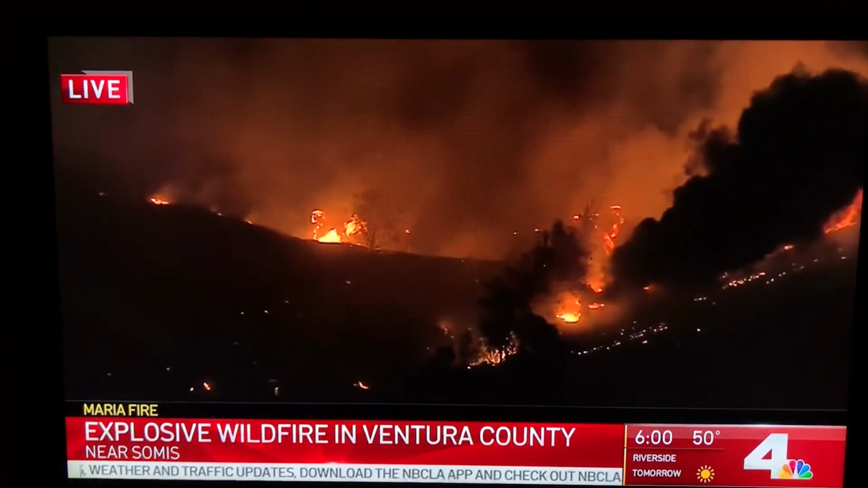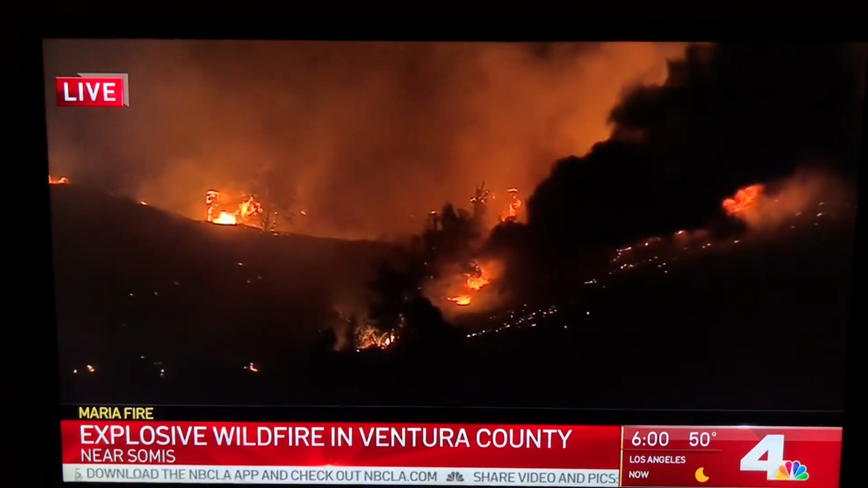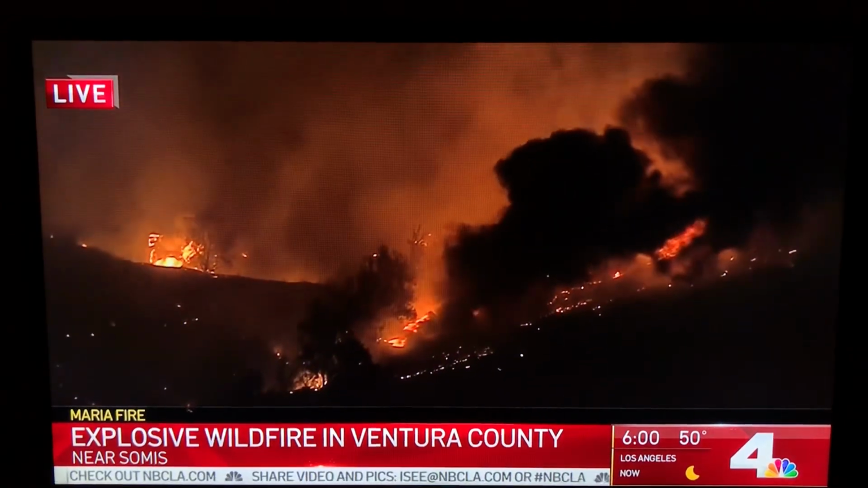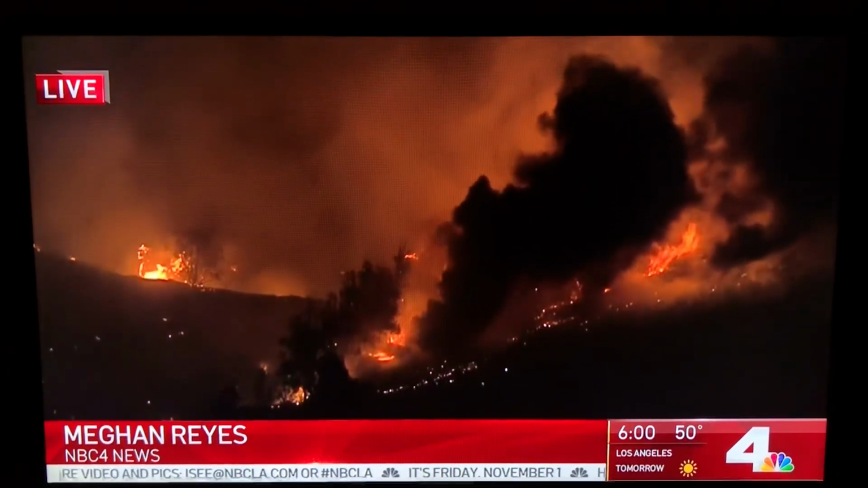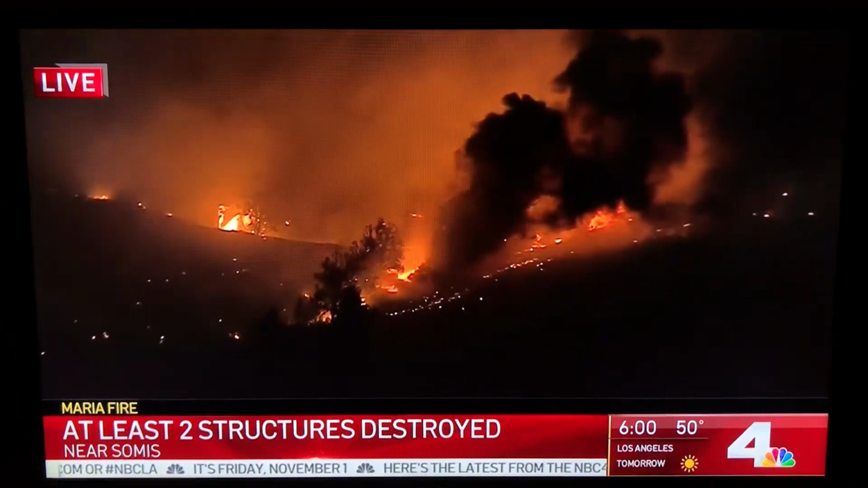And we want to get right up to Megan Reyes. She is live in News Chopper 4 Alpha right now with an update on the firefight. Megan, still seeing a lot of black smoke and some flames. Yeah, Daniela, we can see one of the flare-ups here. This is on the southeastern side of the fire. This would be, I believe, near the Somis side of the fire.